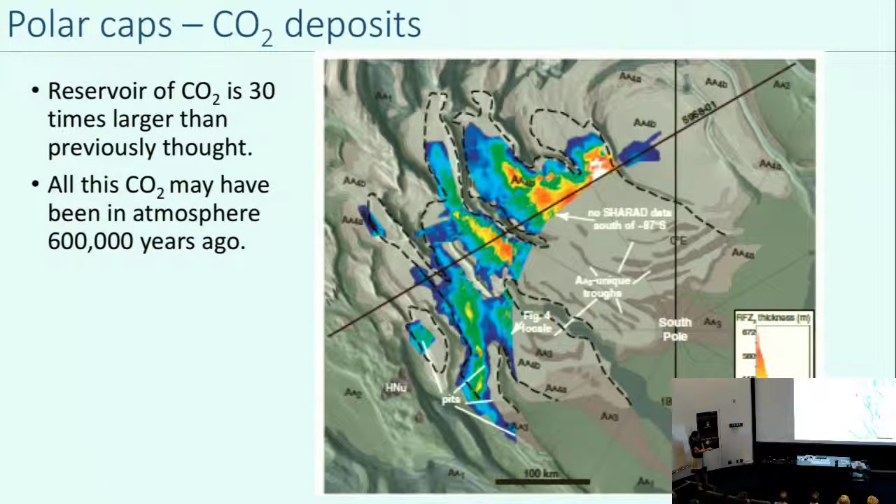And so here is a map showing some of the CO2 deposits and the thickness of these deposits. This reservoir of CO2 is like 30 times larger than previously thought, and it's very young. It's at the top of the layer, which means that it's young.